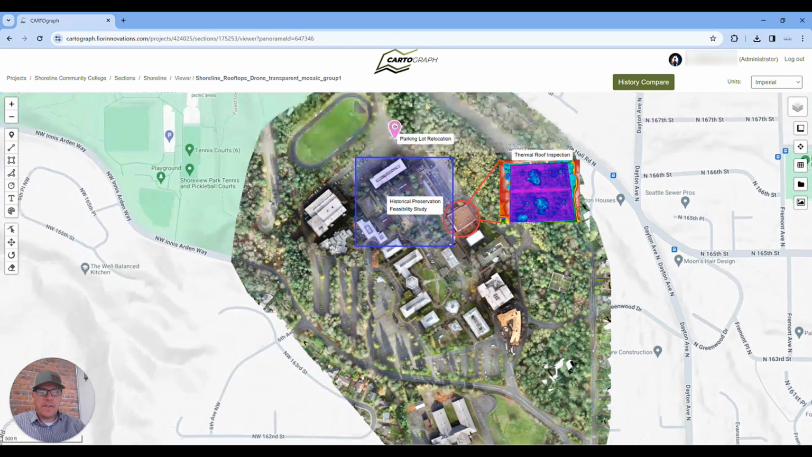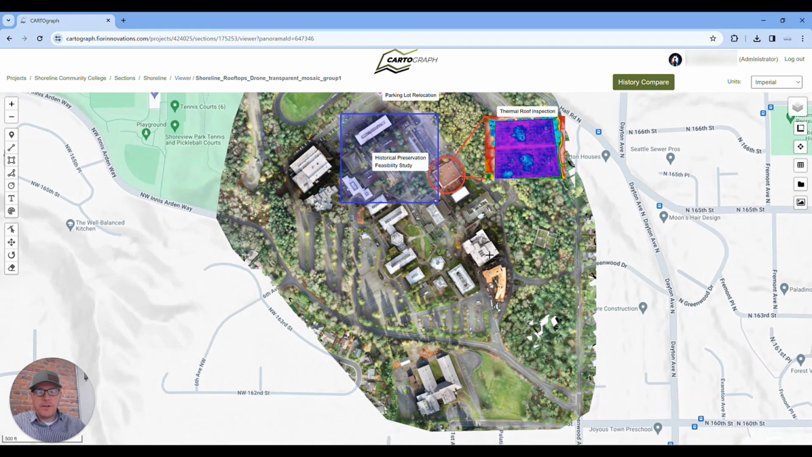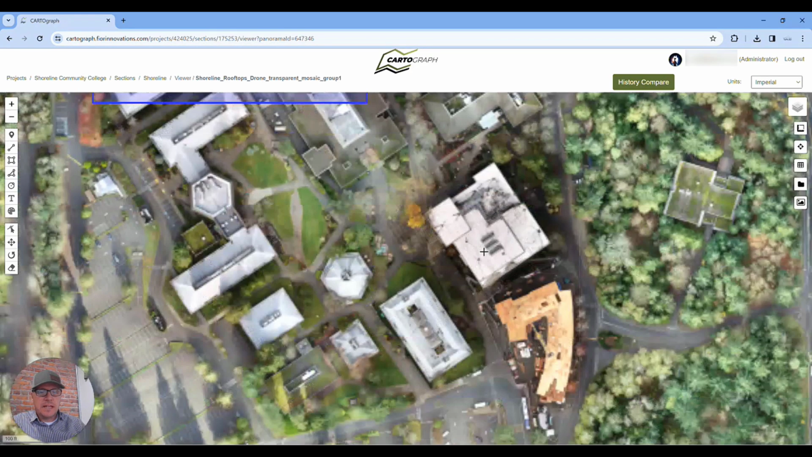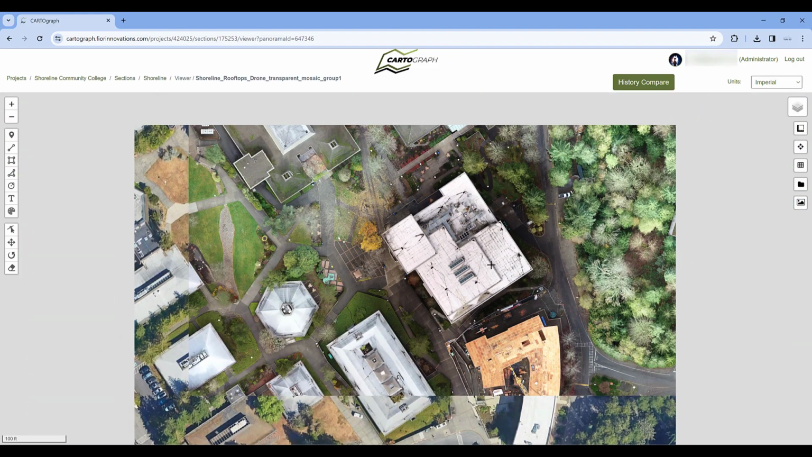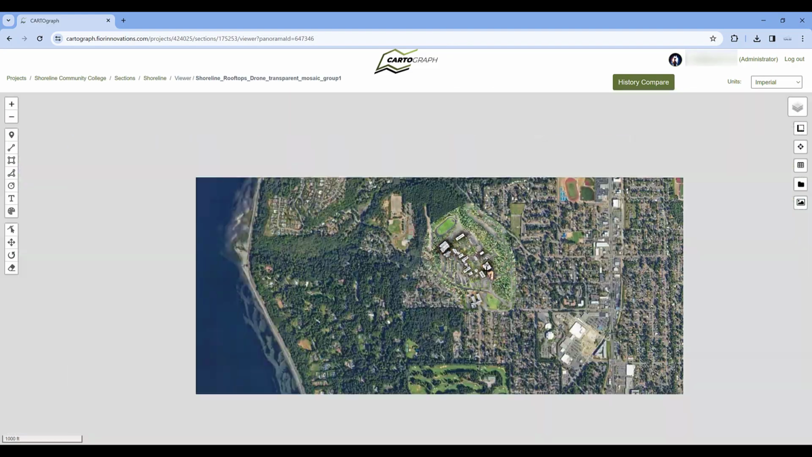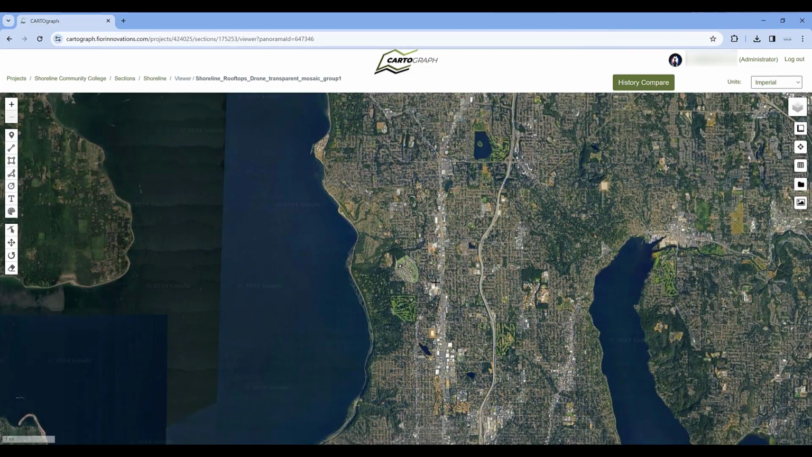So right now I have an ortho map that was created with some drone work. This was flown at about 400 feet AGL, and so as we zoom in, we're going to see some detail on a construction site here. This is Shoreline Community College up in Seattle.